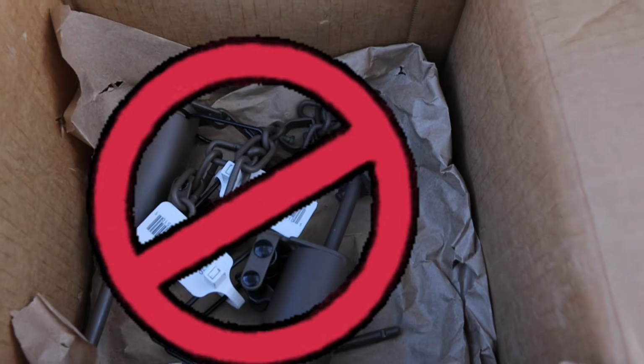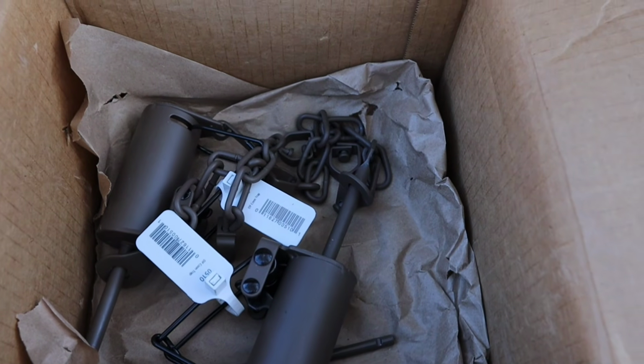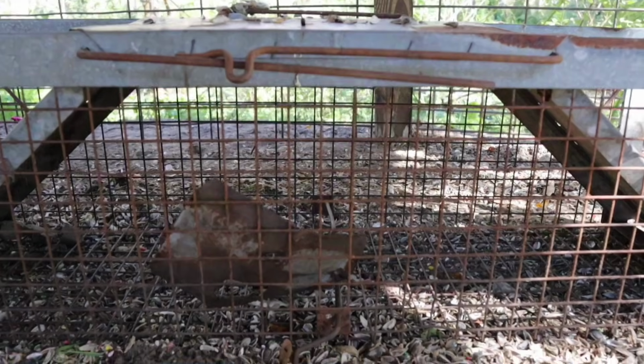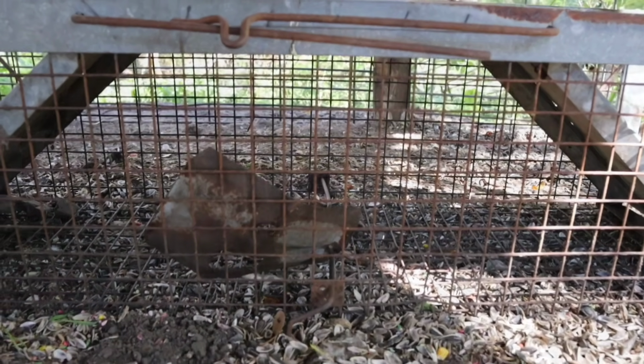And that is that in Florida, foothold traps are illegal. Well, they're not illegal, but you need special permits, and we don't have those. So we have to stick to the live trap. But that's okay. I have a surprise for these raccoons: I've ordered some game trail cameras. Once we learn how it is that they're setting off these traps and not getting caught, we'll be able to fix this little problem and start catching more of them.